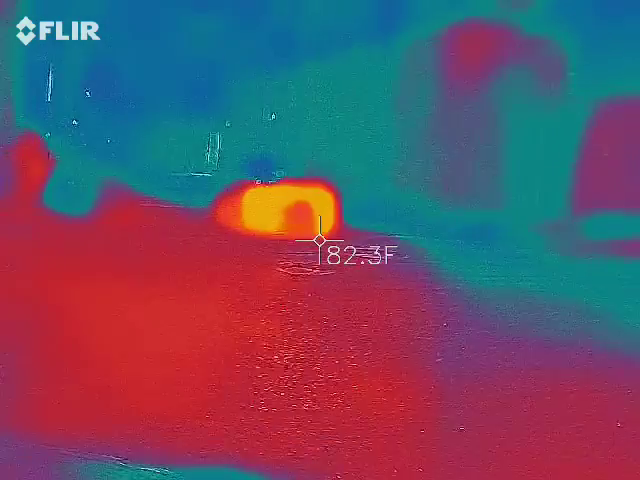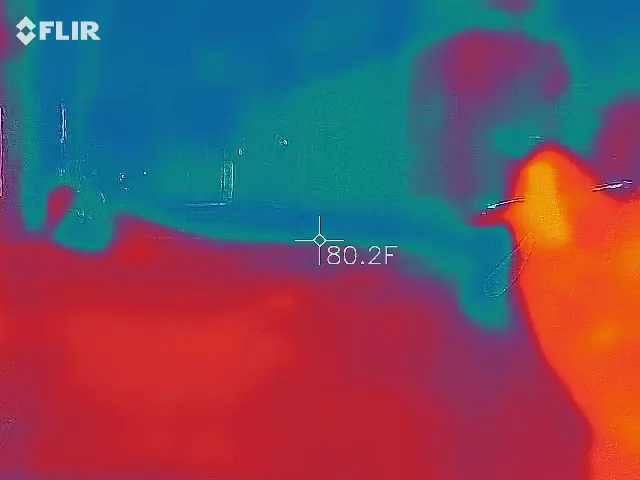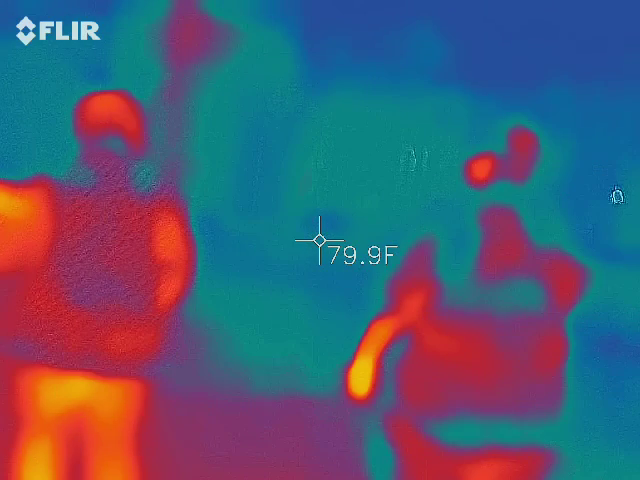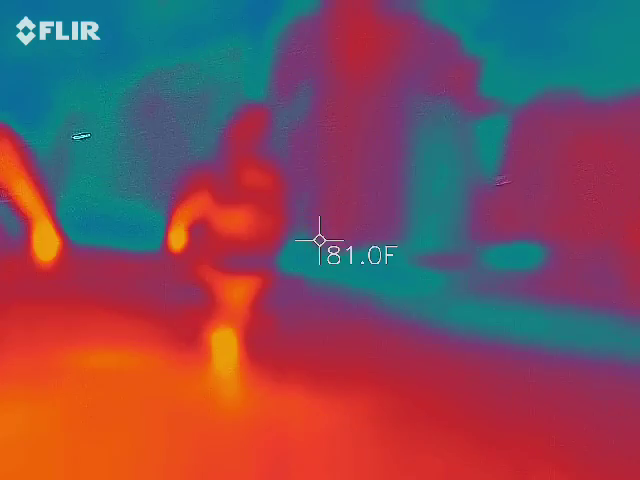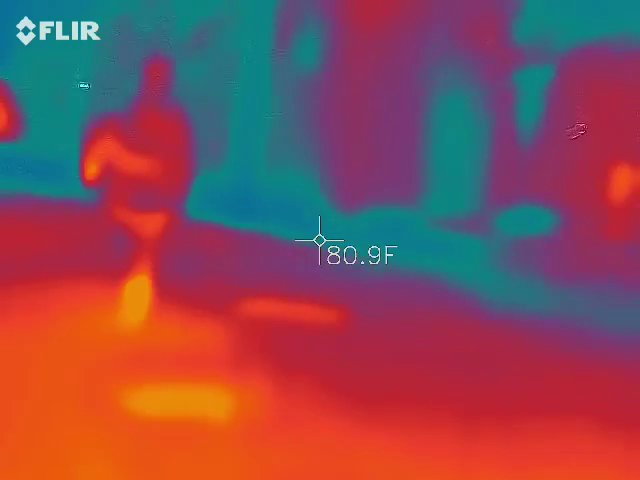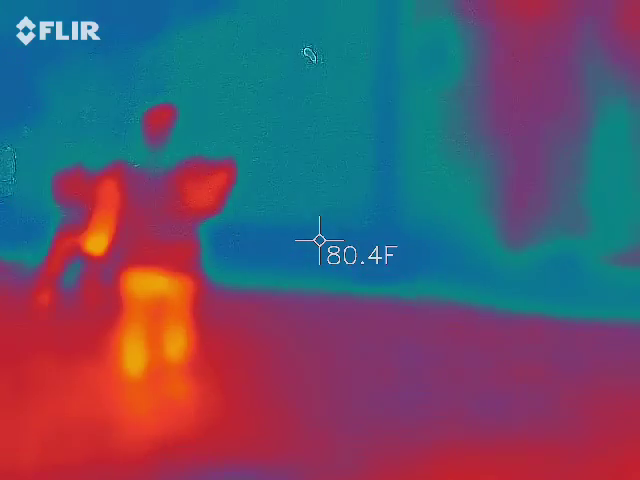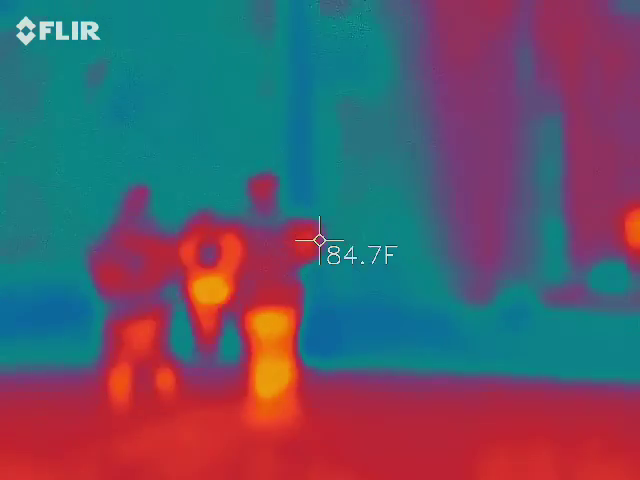Be down here on this corner. I didn't notice this box slapped against my leg the whole time until like the last half hour.